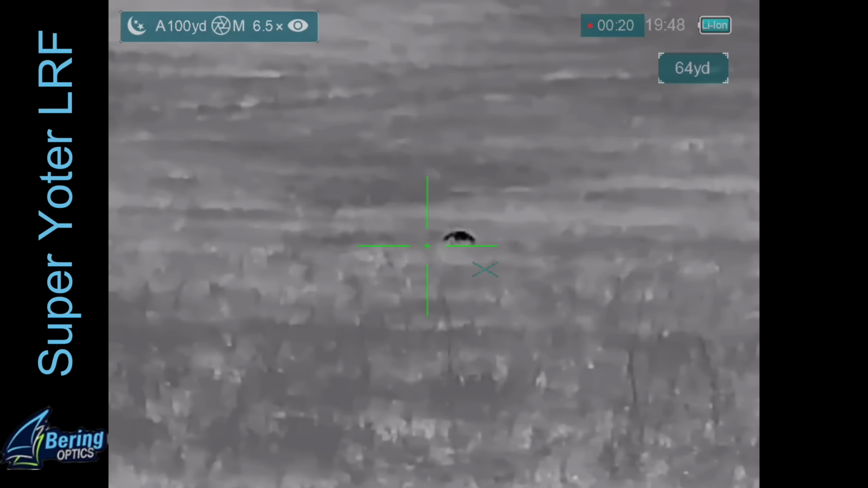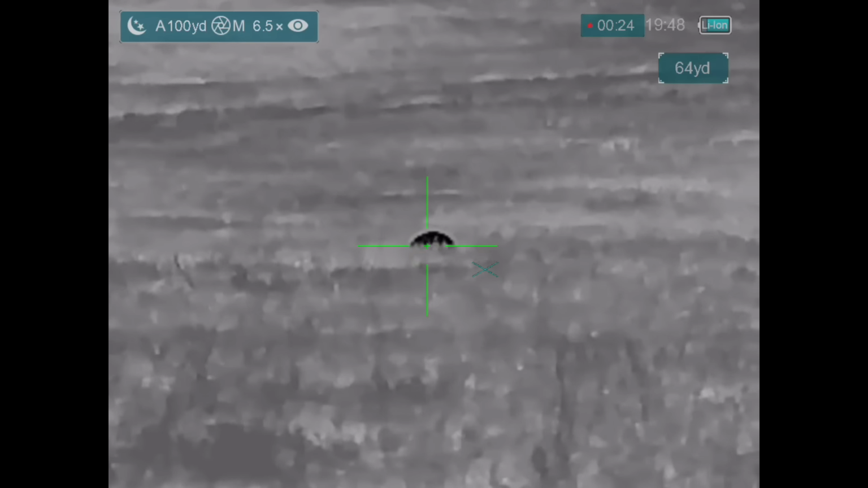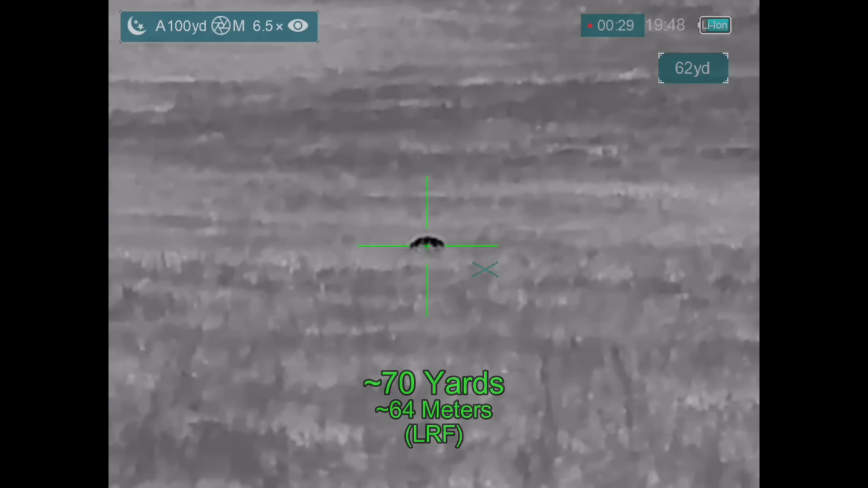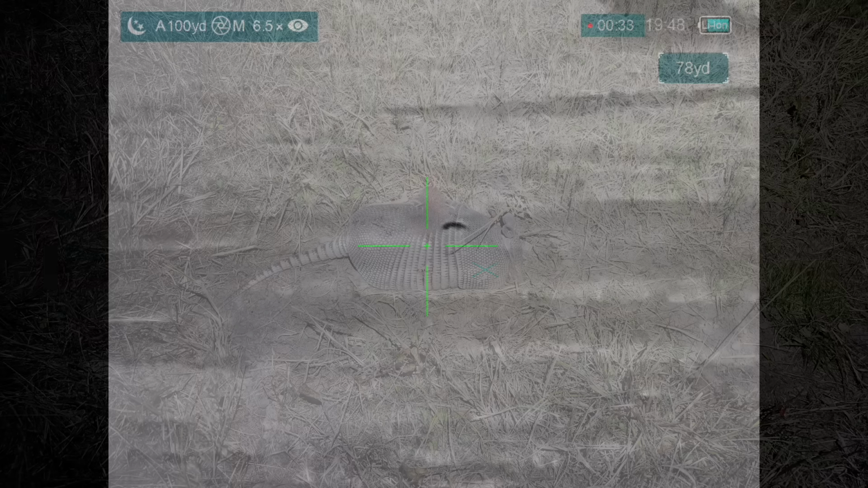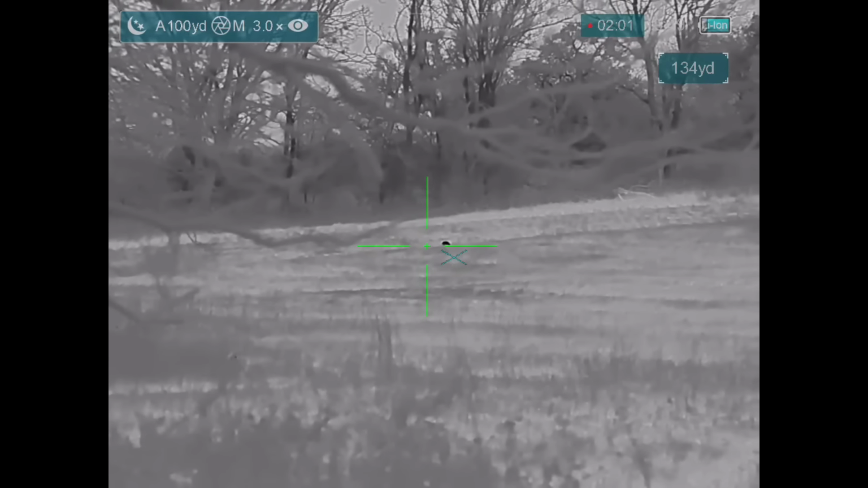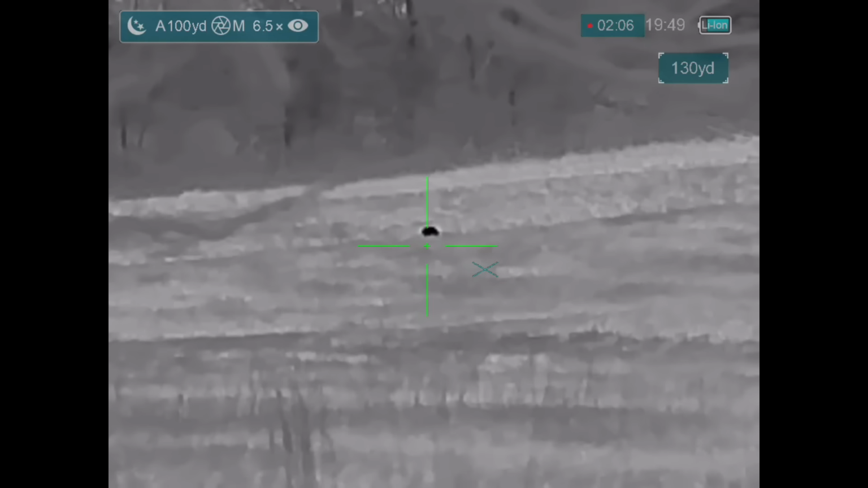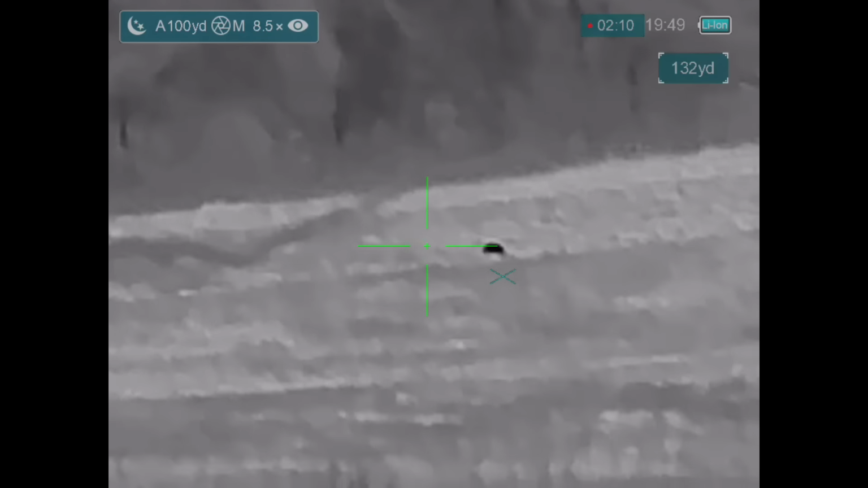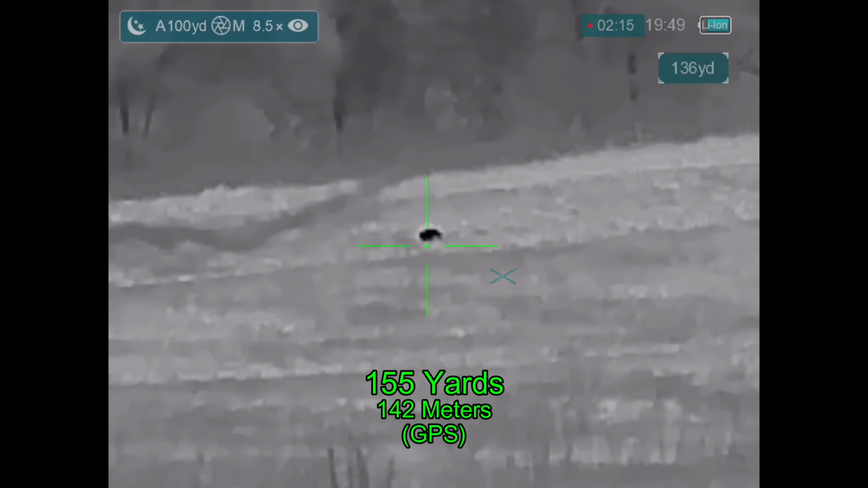Moving on to the next pasture of this property, still no hogs, but more armadillos. Another boar. This is in the same field, just way off to the left from where the last armadillo was. 155 yards.